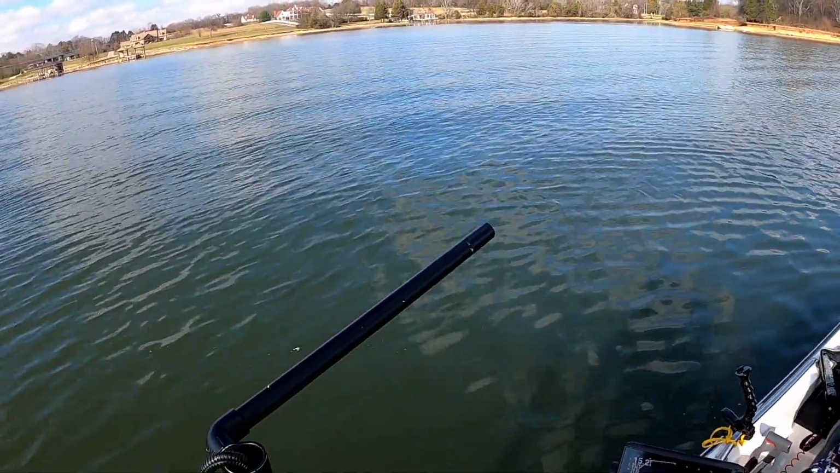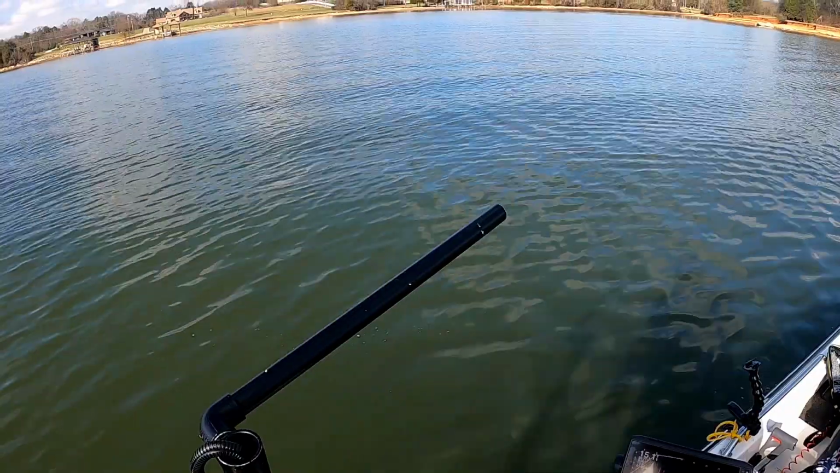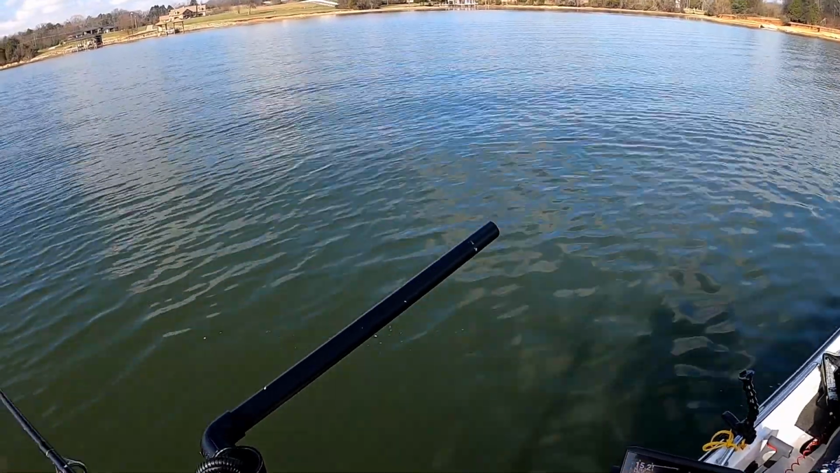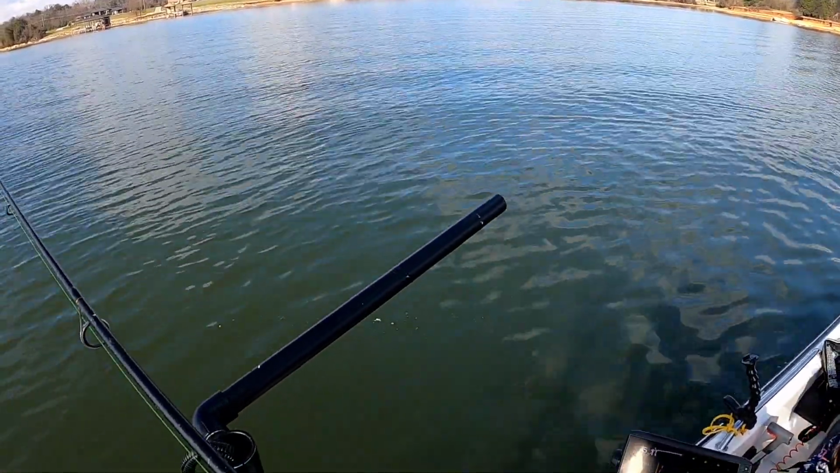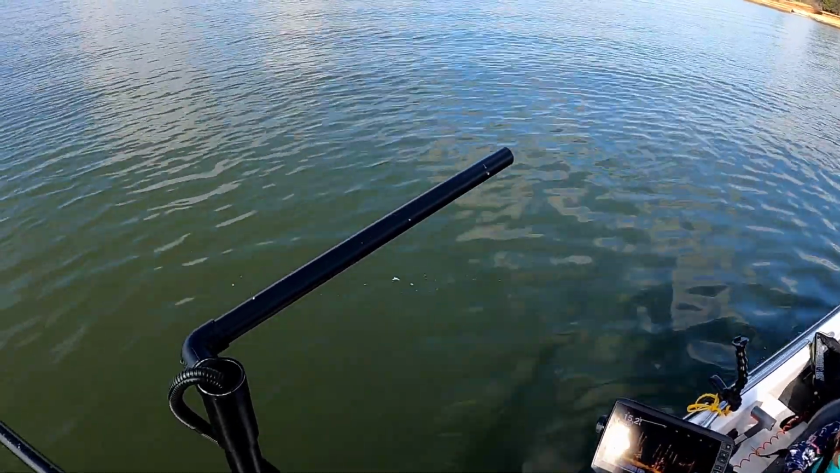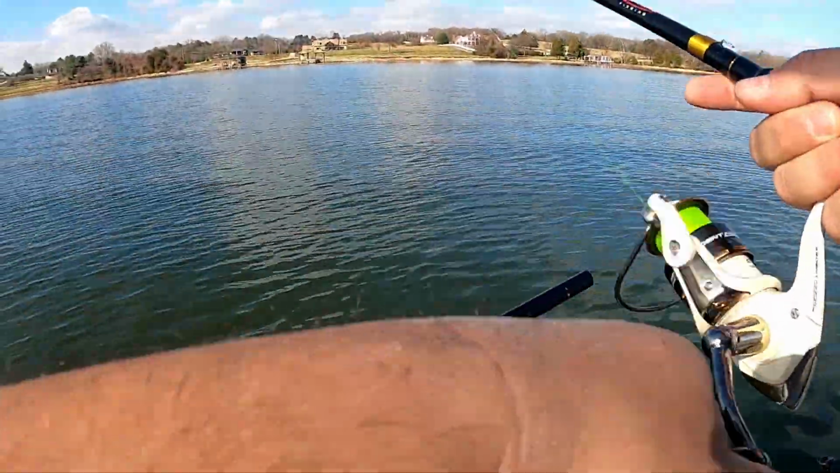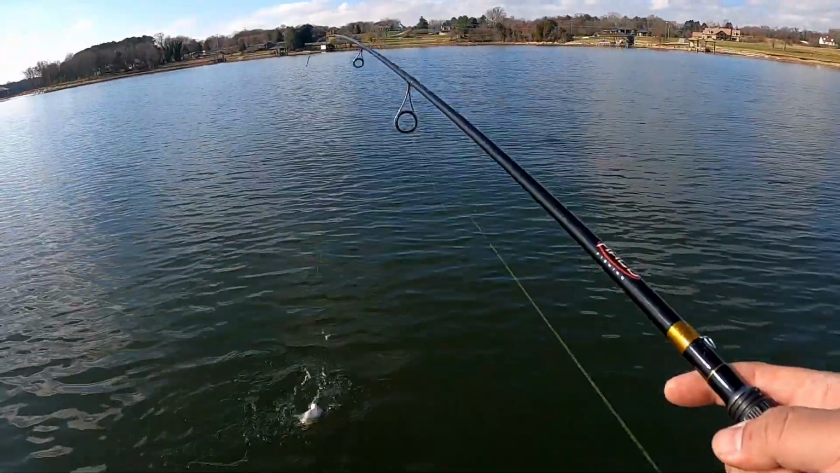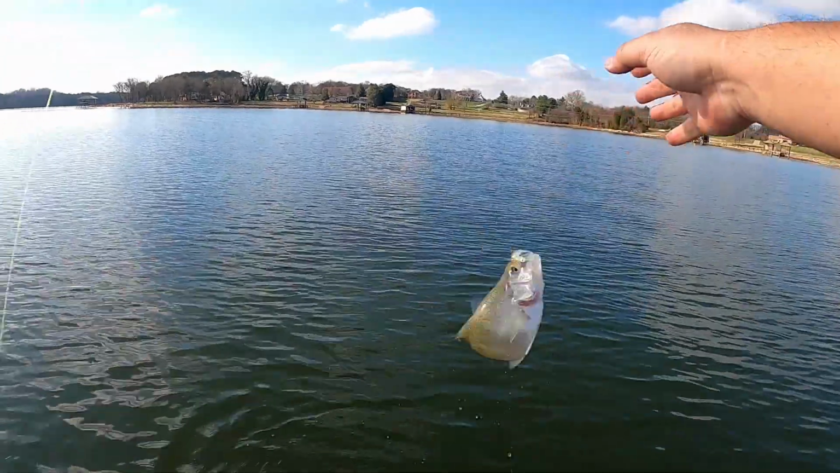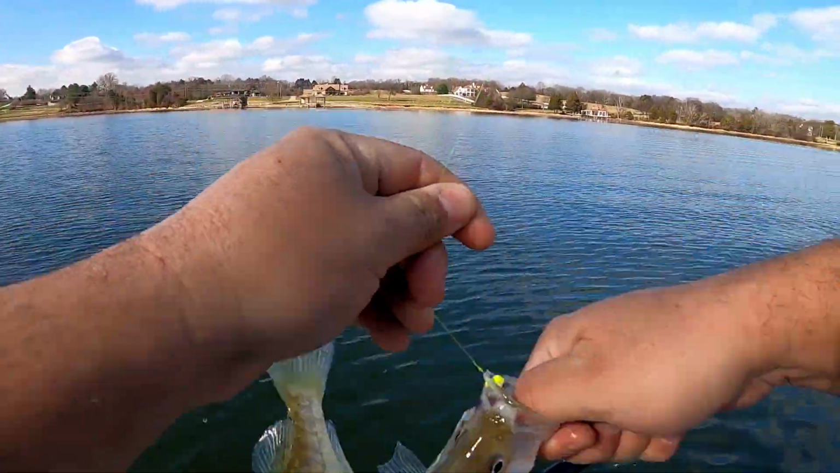However, if you're doing a horizontal presentation like tight lining, or even if you're trolling or looking for horizontal cover, that perspective mode is really nice. In fact, I like it a lot better than the side scan. It's more like a live 360. And you can still pick up big, large schools of fish, and you're going to cover more water with that perspective mode. But it does have a different application.